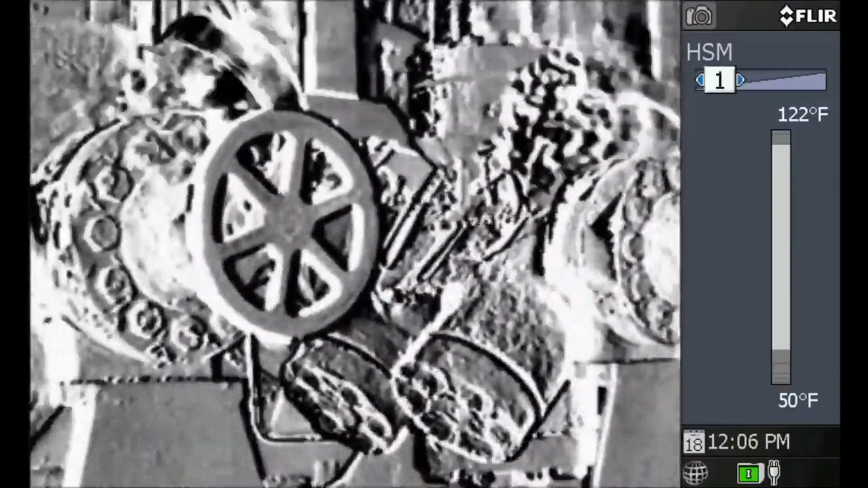The third option is high sensitivity mode. HSM mode increases the camera's detectability by about 5 times using image subtraction to find subtle thermal changes between frames. The contrast of this feature can be changed by moving the joystick left and right while in HSM mode to help you better identify these changes. Sometimes the only way to see leaks, or those in highly congested areas such as pipe racks, is to use HSM mode.